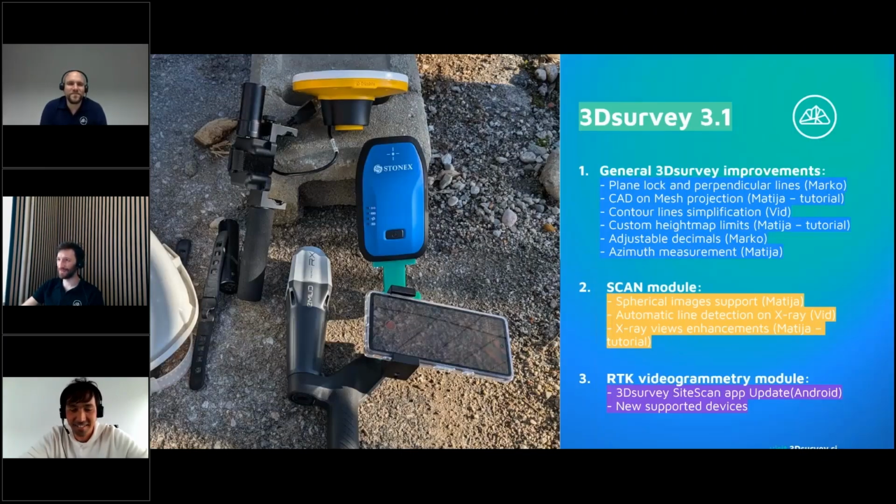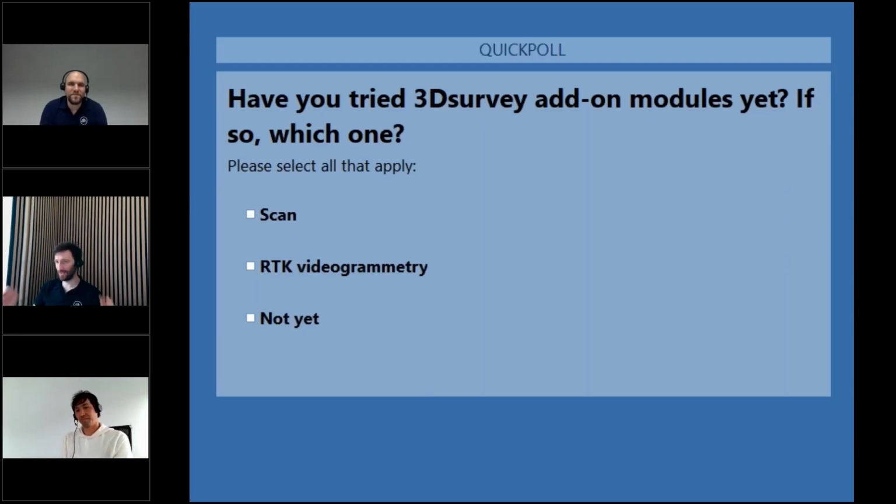Let's go on. Now, obviously, the question about 3Dsurvey modules. Have you tried 3Dsurvey add-on modules yet? And if so, which one? Again, you can choose multiple answers. Obviously not all of them, just the scan module. Once you test it, if you tested both, don't click not yet. Let's see what you are using so far.